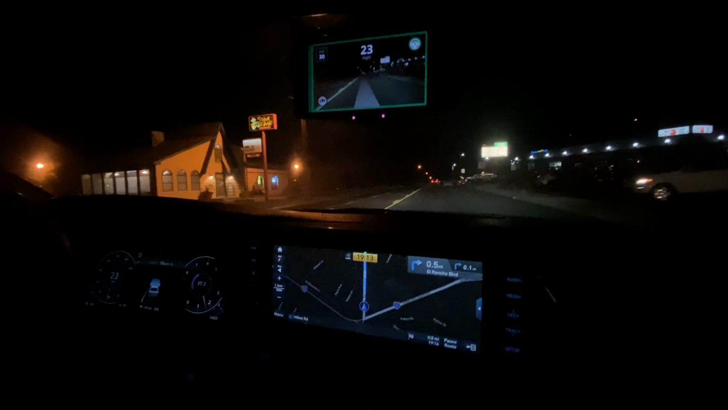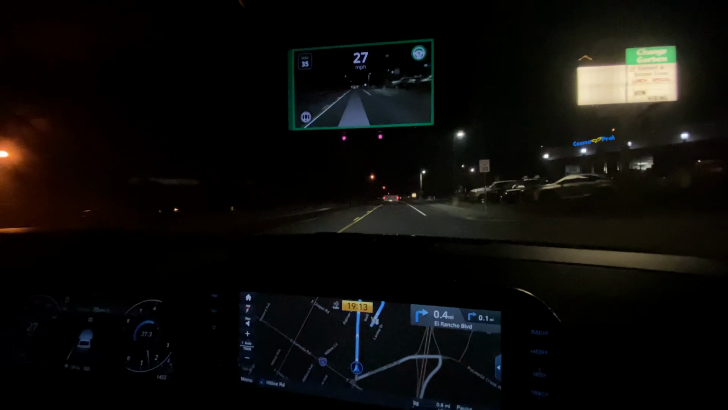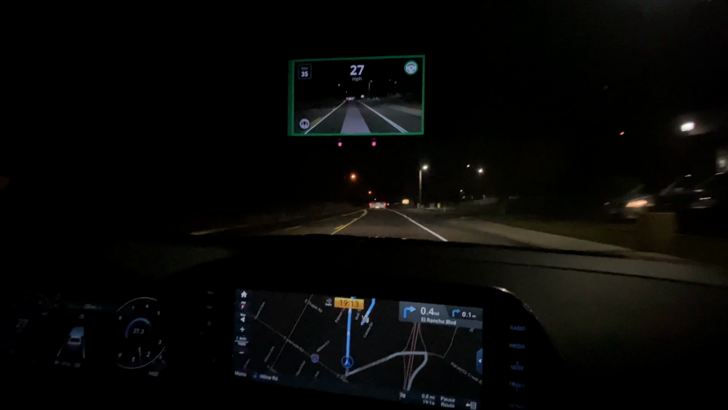Alright, here's a good one right here. The road bends just a little bit. We'll see what it does here. I'm sure it'll do good.